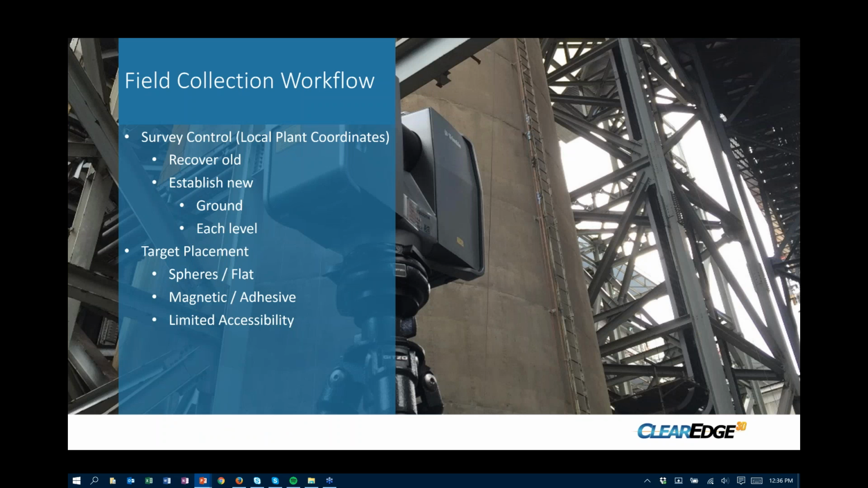In the field collection, we utilize local plant coordinates. When they built this plant in the 50s, they had a coordinate system that's unique to this power plant. And they have a few monuments located around the plant. It's very difficult to get from those monuments into this congested power plant. We had to recover some of the old control, establish new control on the ground and at each level.